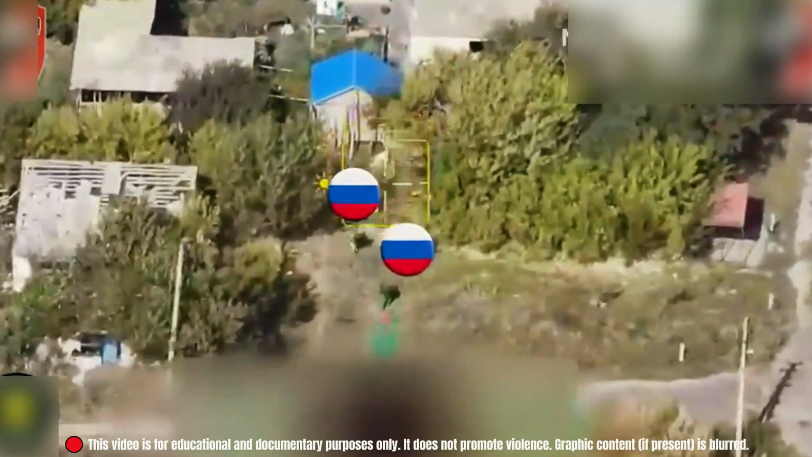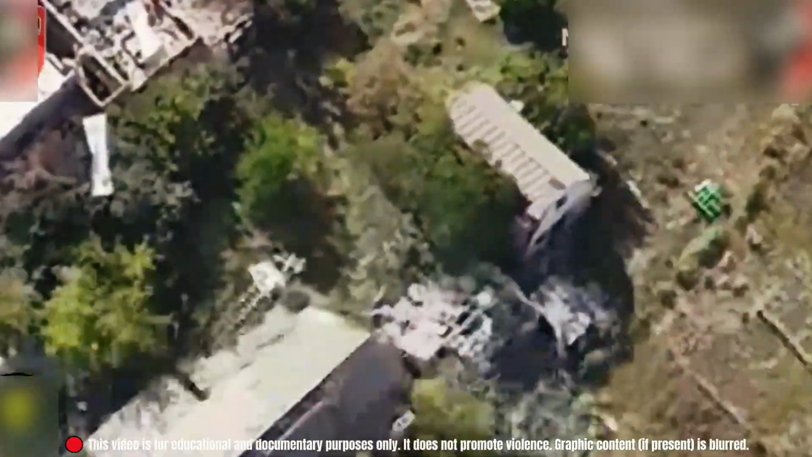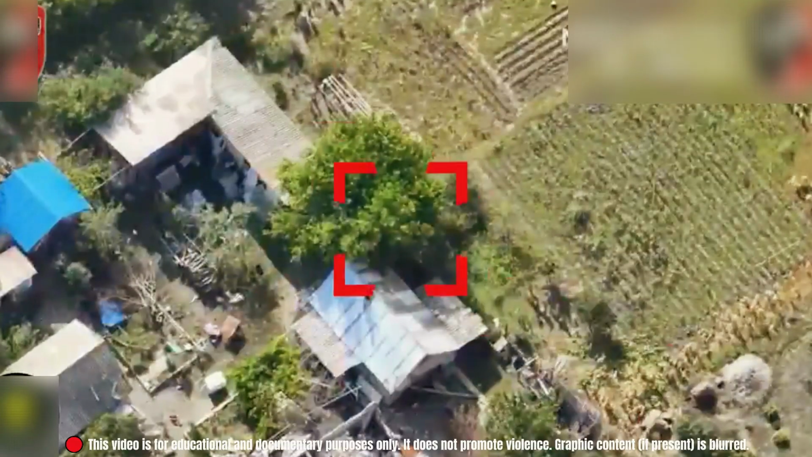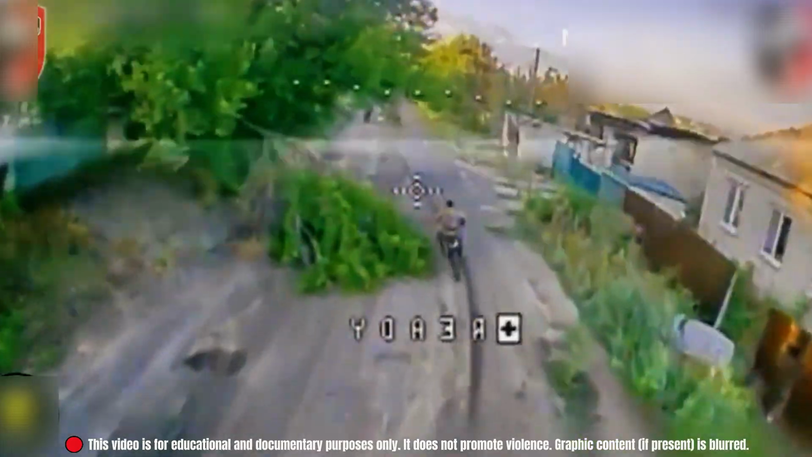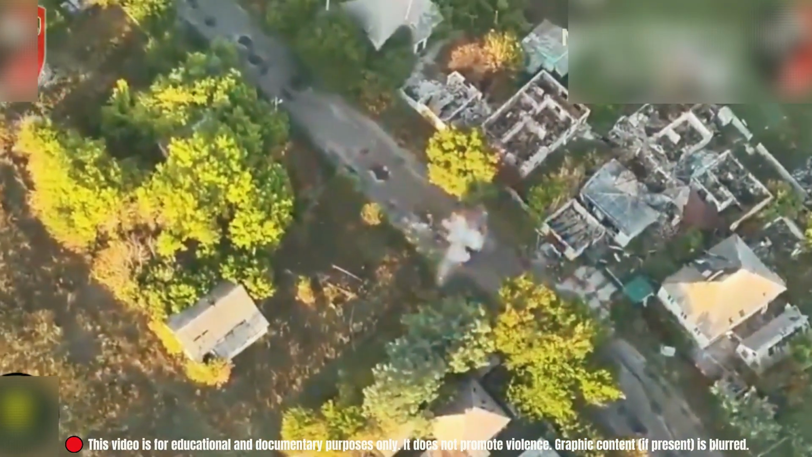A small group of soldiers entered a residential zone. One was caught just outside a tree. No time to hide. Moments later, a motorcycle appeared. The drone locked on. The rider never made it through.